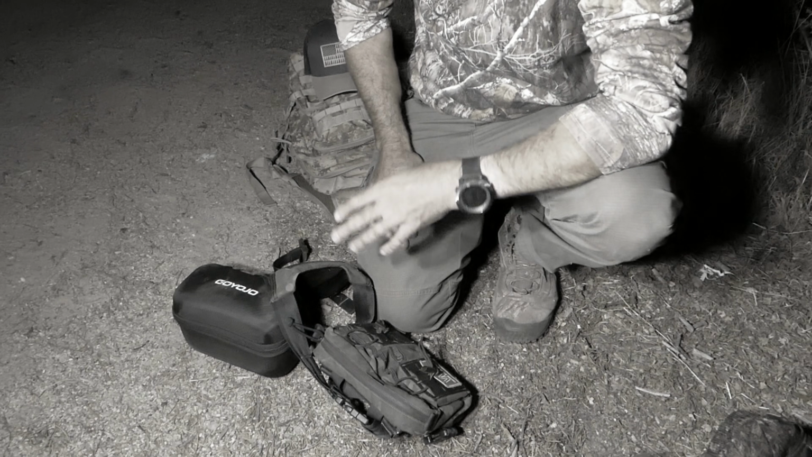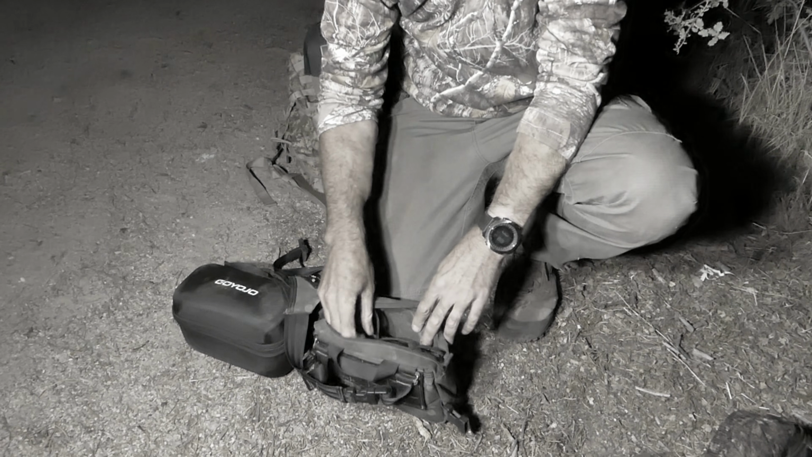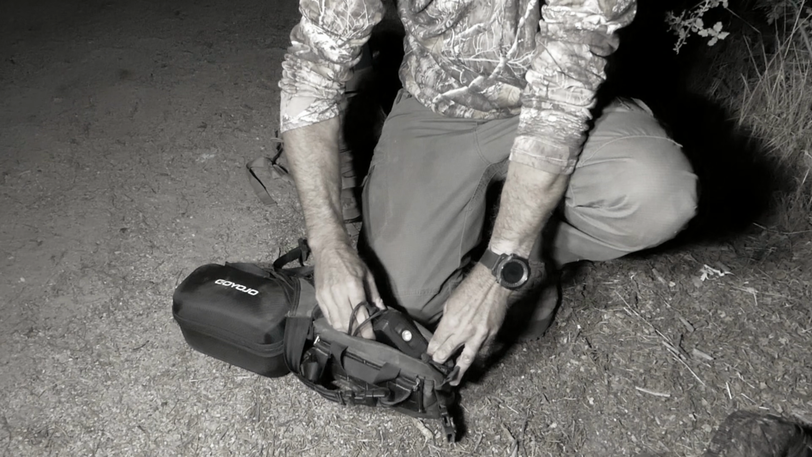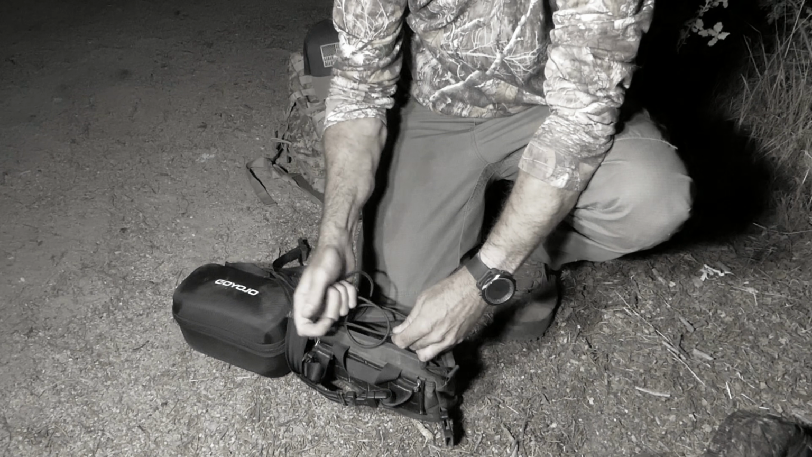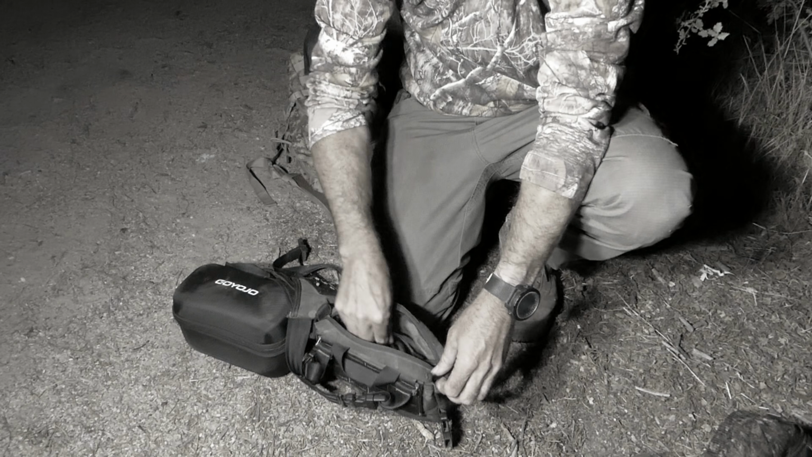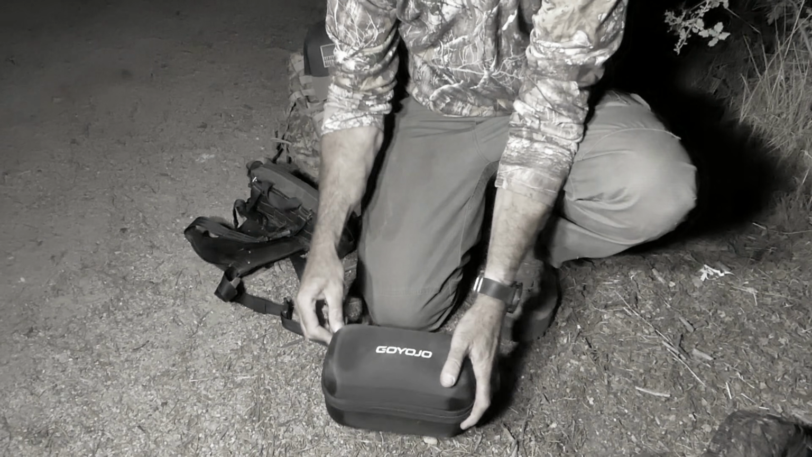If you guys do a lot of hunting at night, I found it really helpful to have a chest rig, and I also keep a power bank in here. This is a pretty hardy one, and I can run this directly to my thermal and just kind of keep it charged, and I don't have to worry about swapping out batteries. Pretty helpful.